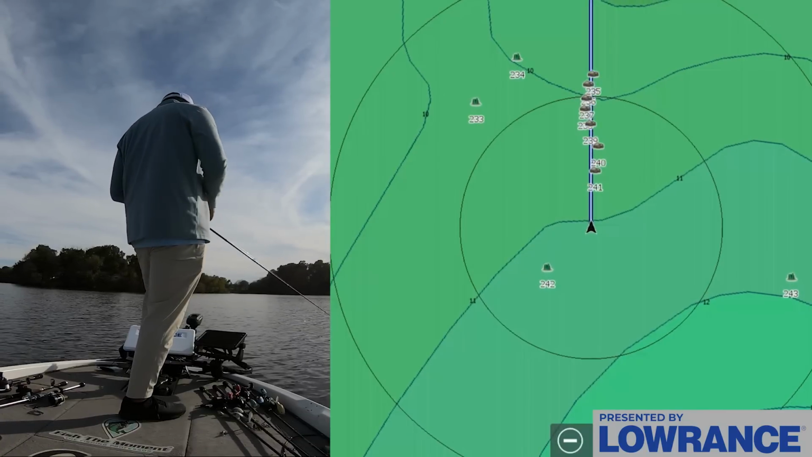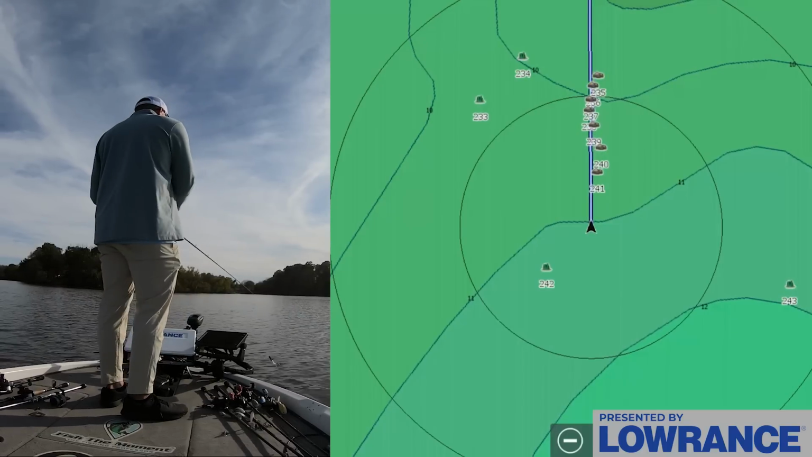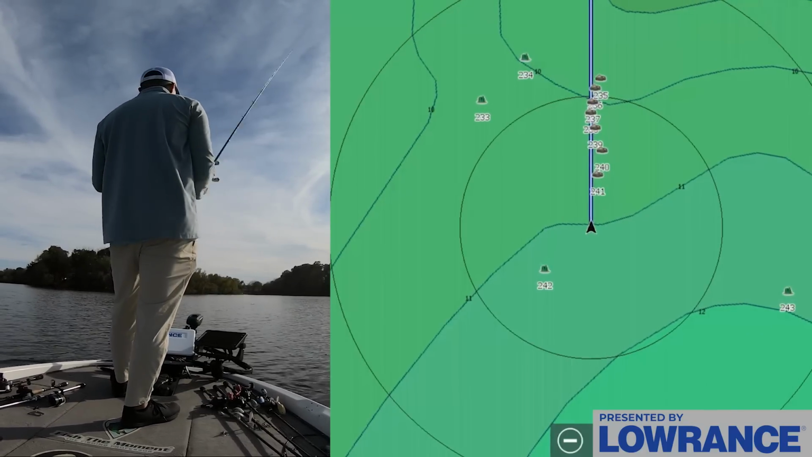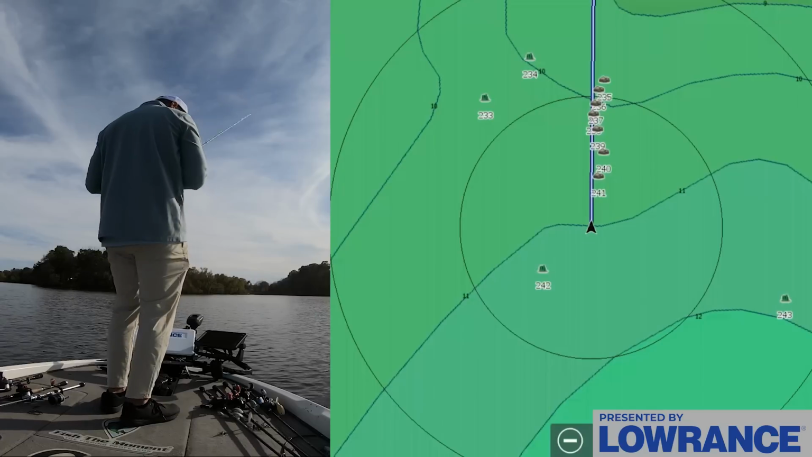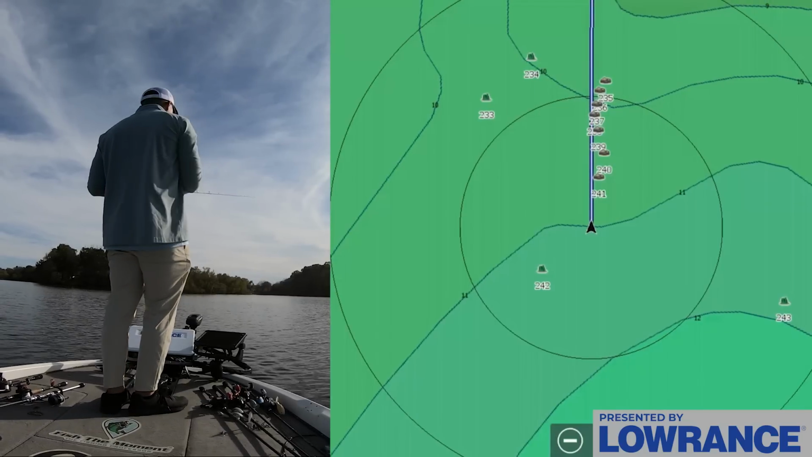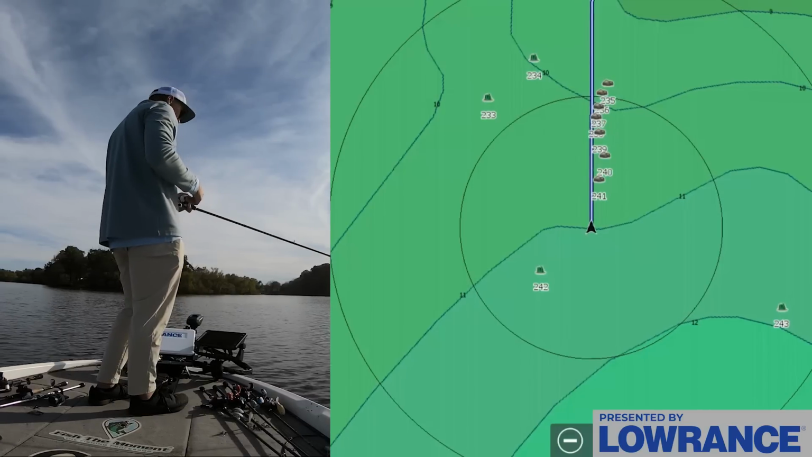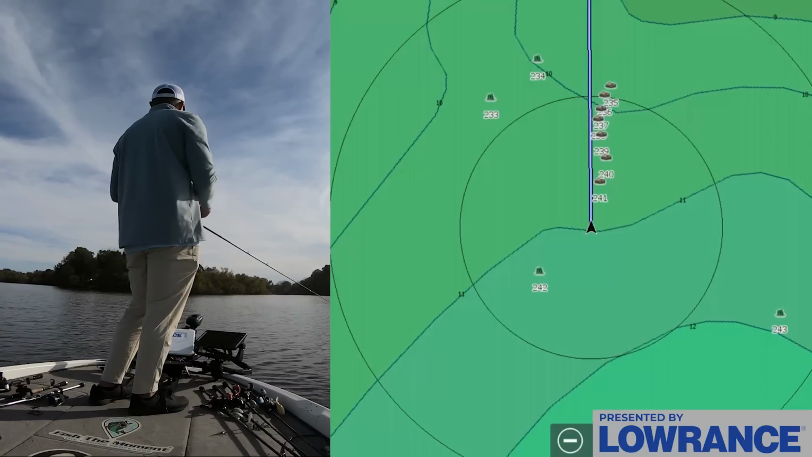If it's calm and sunny like this, or just calm in general, even calm and cloudy, a jig is going to be your best friend, or a Carolina rig, something slow moving, drop shot, shaky head, depending on the water clarity. But some type of slower moving bait is going to get the job done. You don't necessarily need to reinvent the wheel with these fish because they're ambushing. They want to just eat what's coming by them.